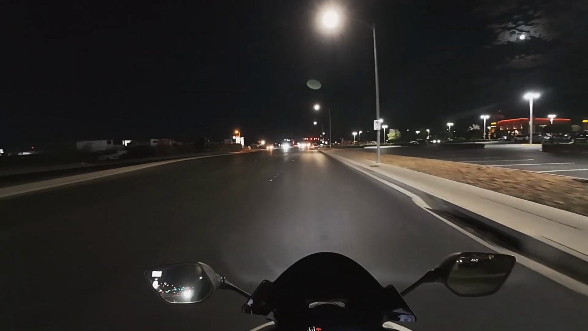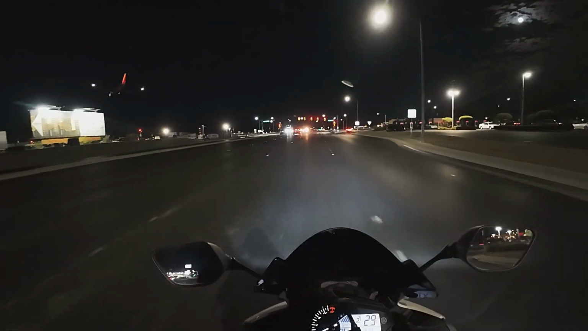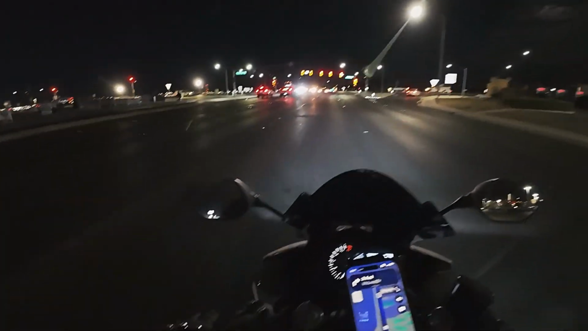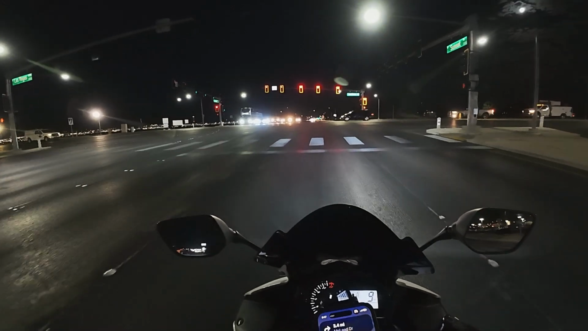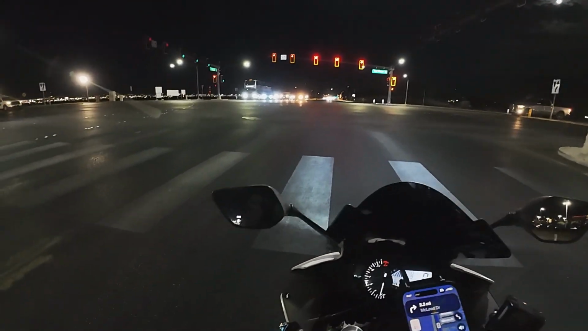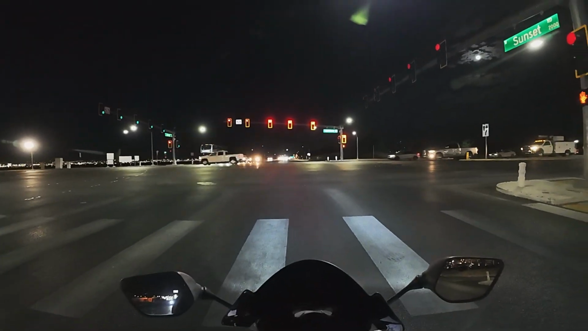Also not shown here was me forgetting to buckle my helmet, and you can't really hear it in the audio because the audio is being recorded by the action cam itself rather than the mic. In my helmet, I could hear the strap just flapping and hitting my helmet constantly, and it is the most annoying sound ever.